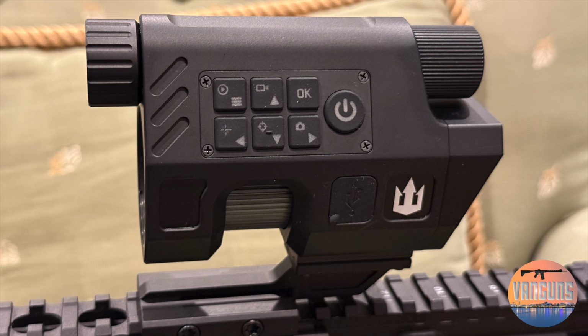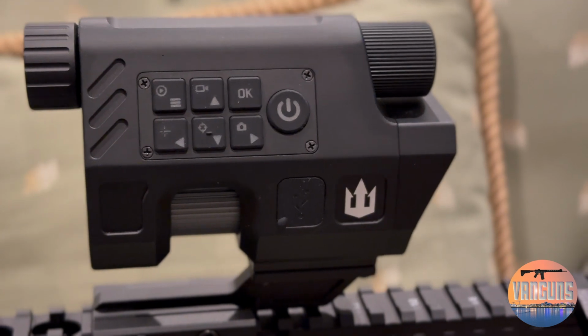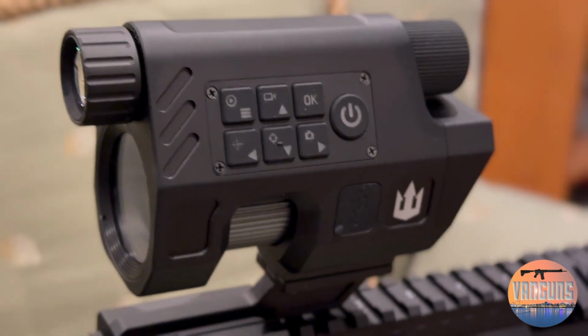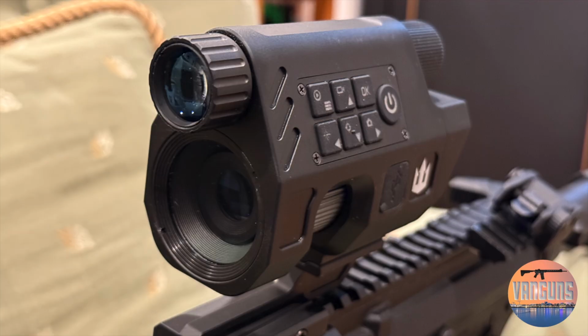So like I said, I'm pretty happy with it for under $250, and it works really well, and it's a great way to try out this technology, see if you like it before you spend $500 or $600 or $800 on a real expensive one. And you may just decide just to keep this one, and I probably will keep this one. So anyway, that's all I got on it. So there you have it, a reasonably priced night vision that kind of works.